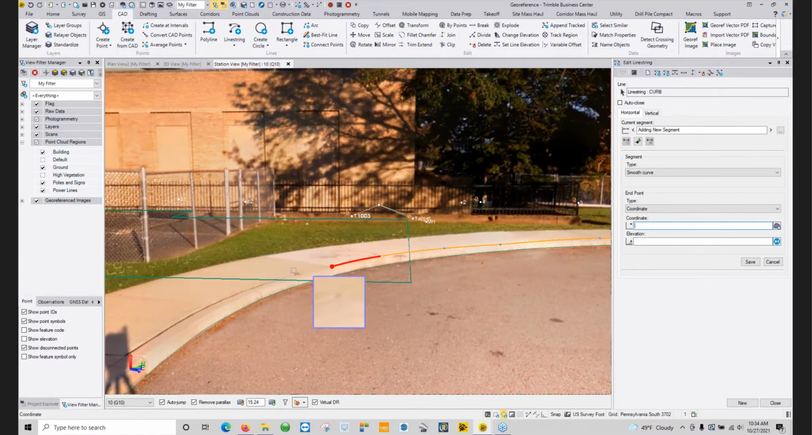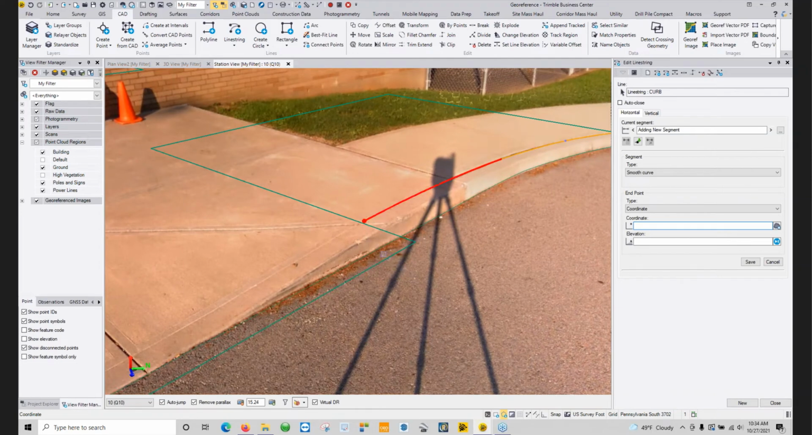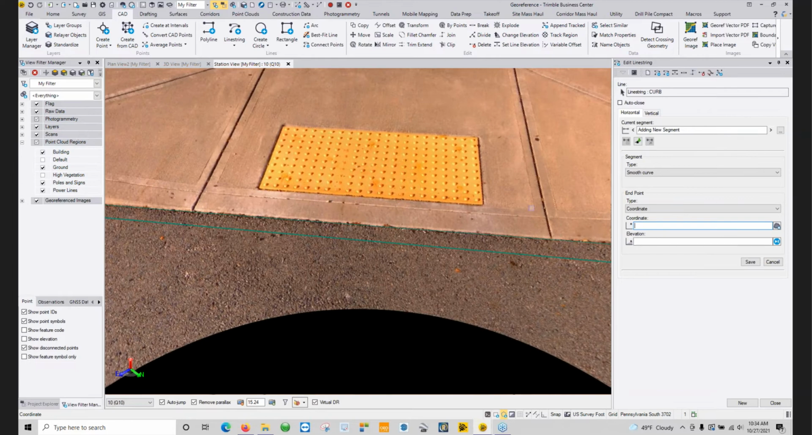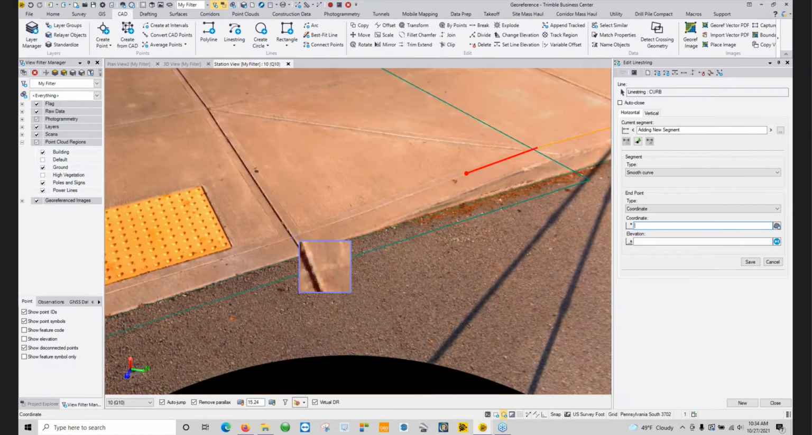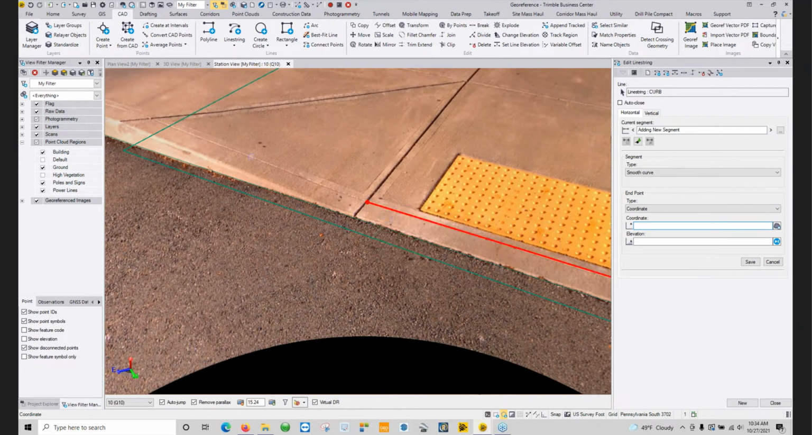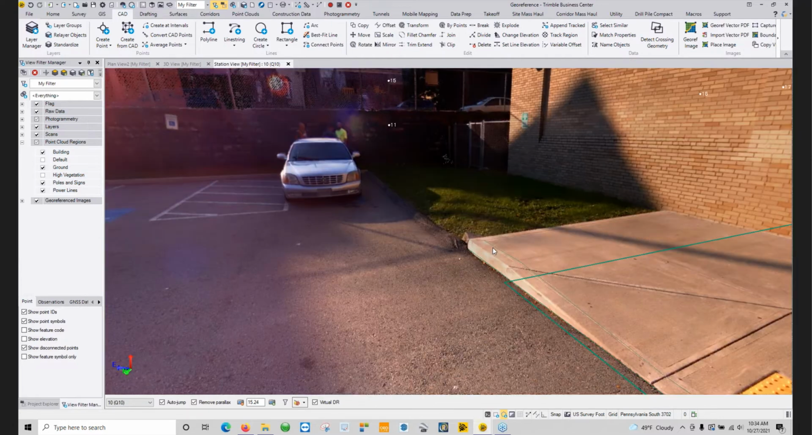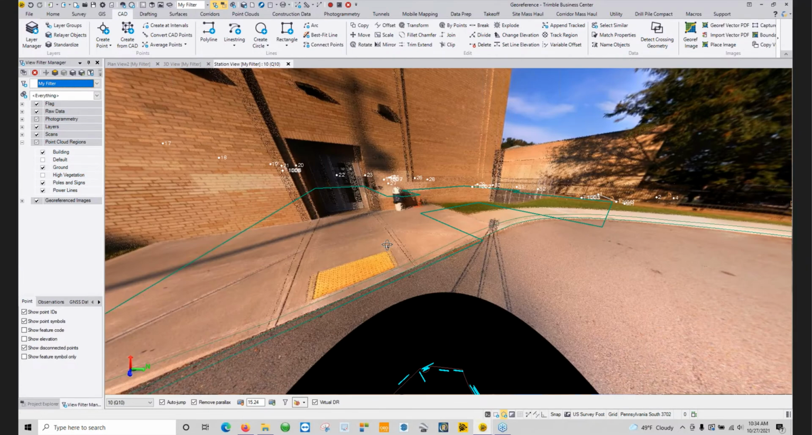And now we can actually continue that on, and make sure we put nodes at our breaks for the ADA. And there's that line drawn in that way.